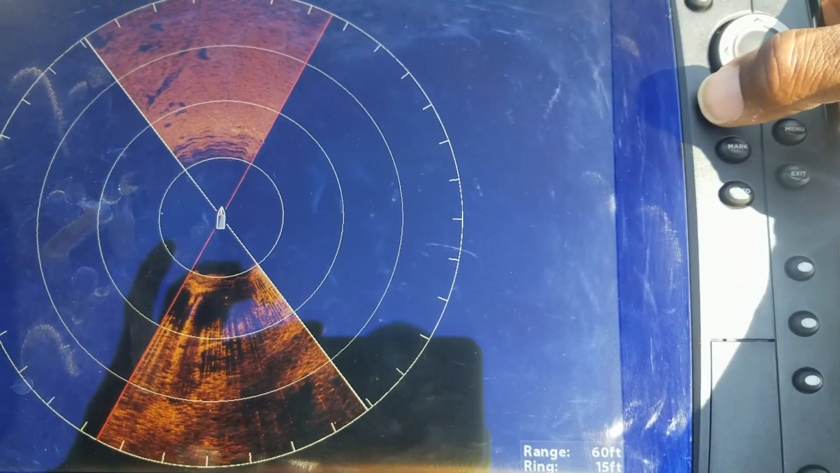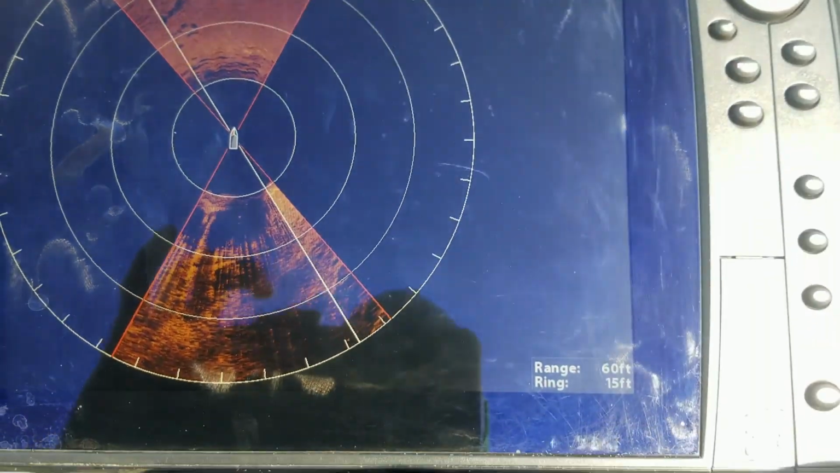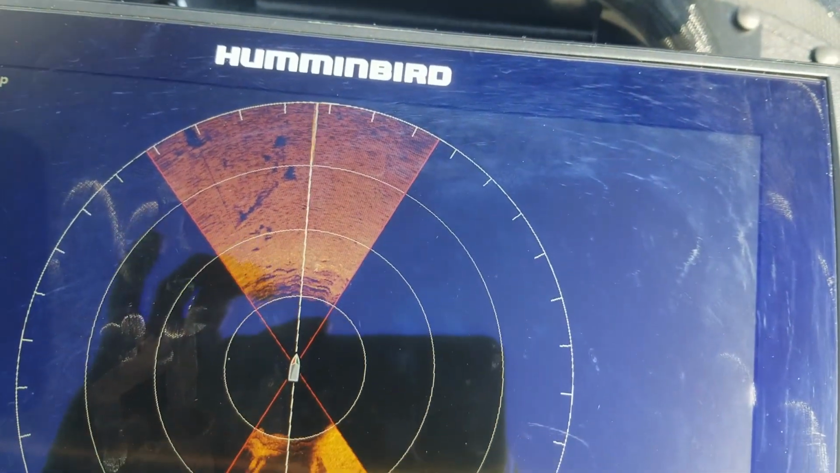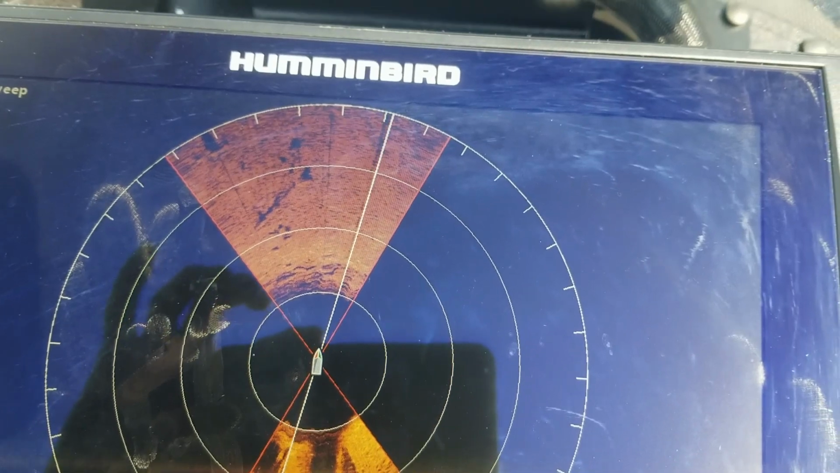And hit that check button again, and it'll isolate that area for me. So now, as you can see, it'll just focus on that area that I just picked for it to sweep. So those are some of the settings that you can use with the 360.